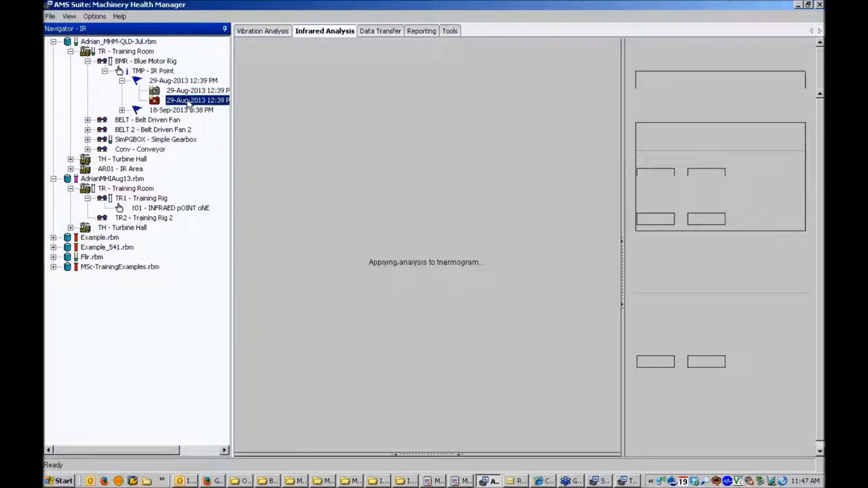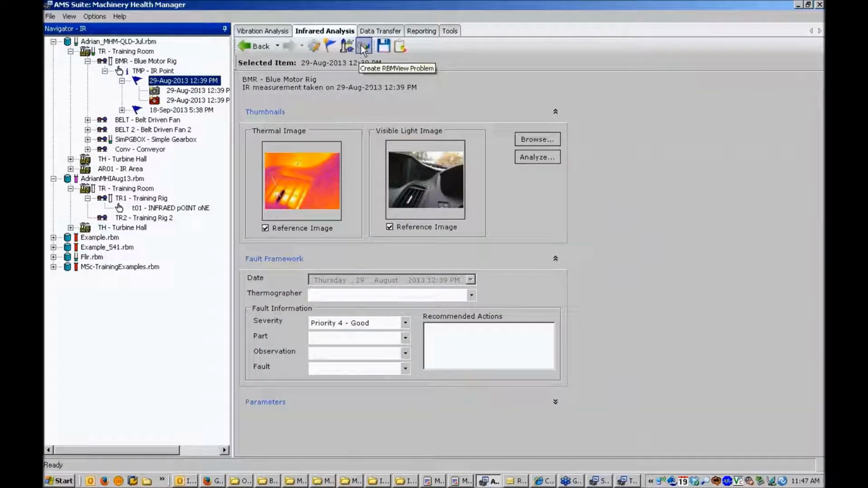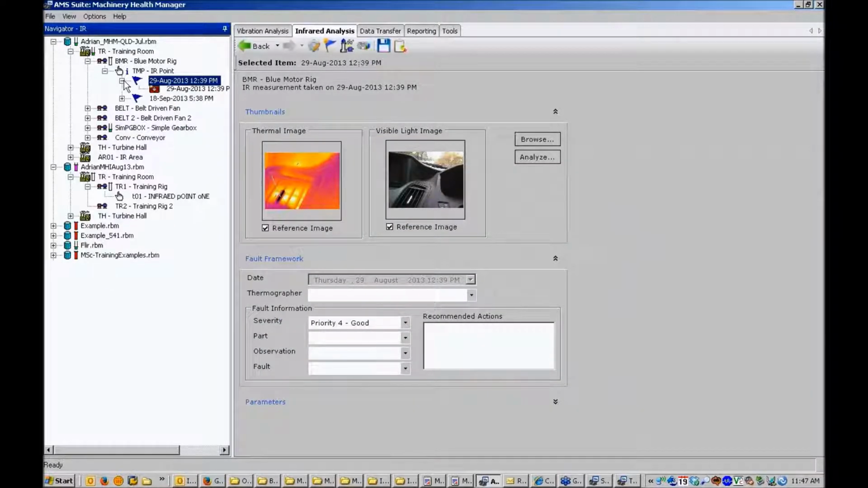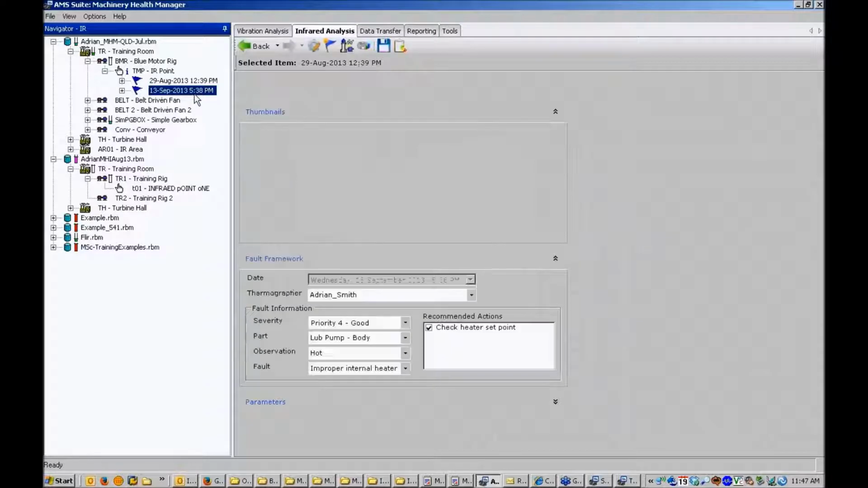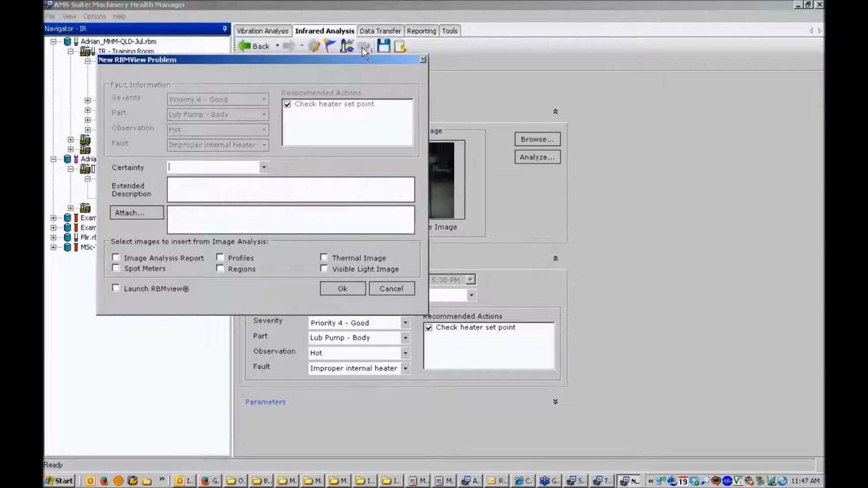When I'm at the event level, there is an option to create an RBM View problem directly from that event. Actually I might choose a different one, because this one has more information. So I'll choose create RBM View problem, and it brings up this dialog box, as you can now see, and it's pre-populated.